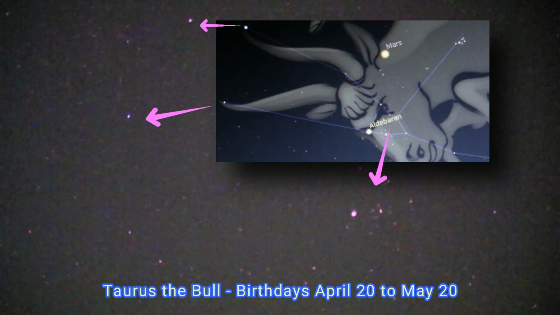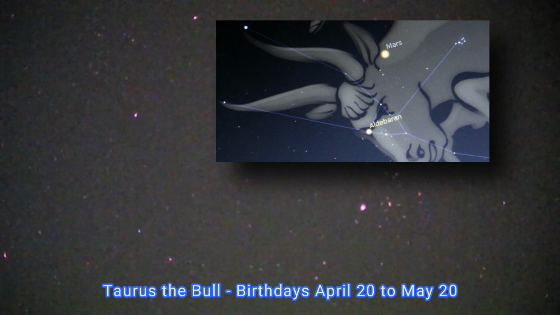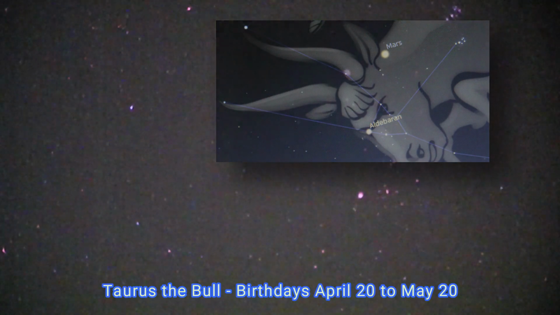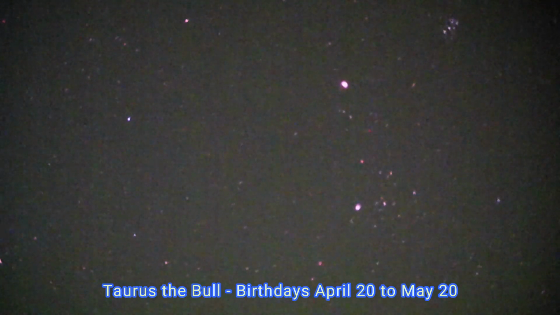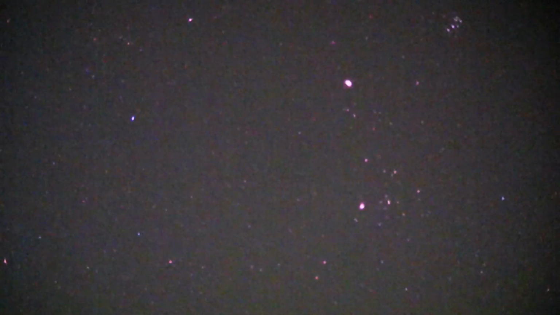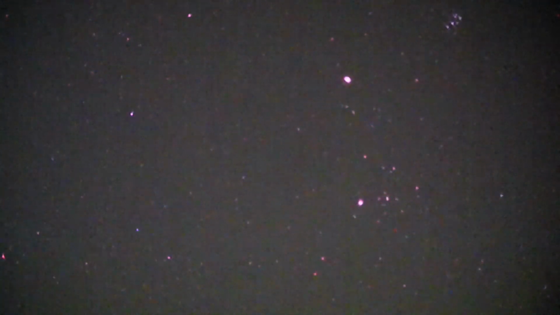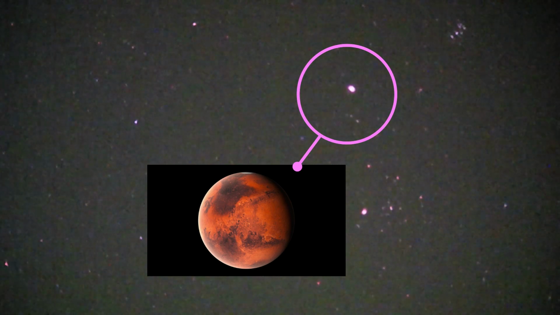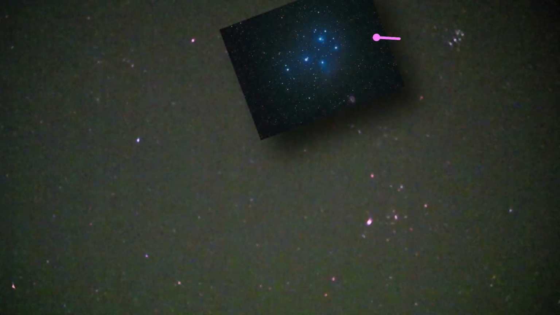So the V represents its head, and you've got two stars going out toward the left of the V. They're the ends of the horns. Above it you have at the moment the planet Mars. We won't always be there. Obviously it goes around the sun and so do we, so the combined motion makes it move. We also have the Pleiades star cluster above that V in the top right here.